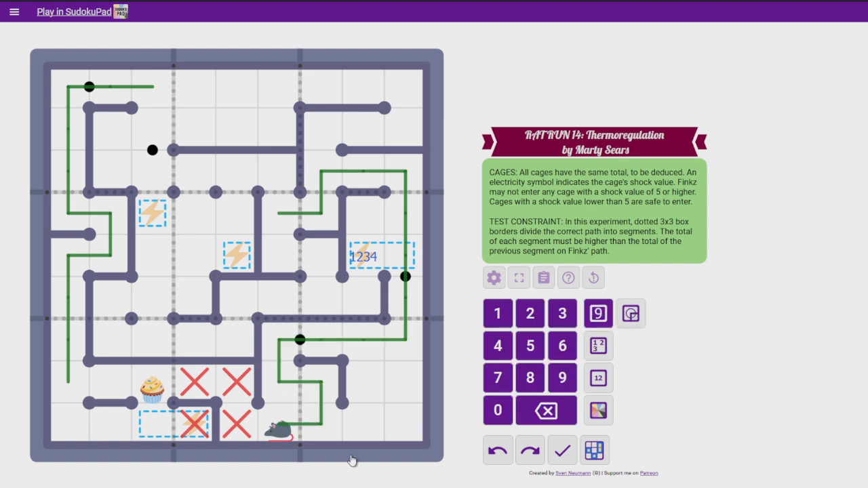There we go. Now, if that happened, then the minimum of this would be 6 if they were 1, 2, and 3. Then we could go 7 here, 8 here, and this would be forced to be a 9. Then this would have to be smaller than 6, and this would have to be smaller than that.